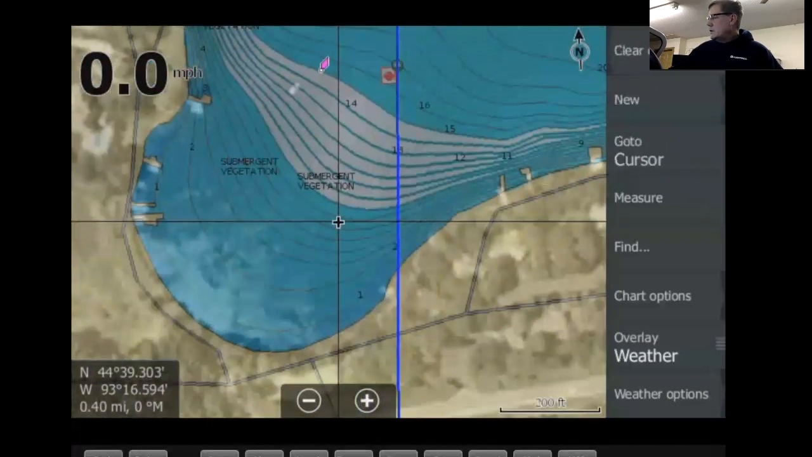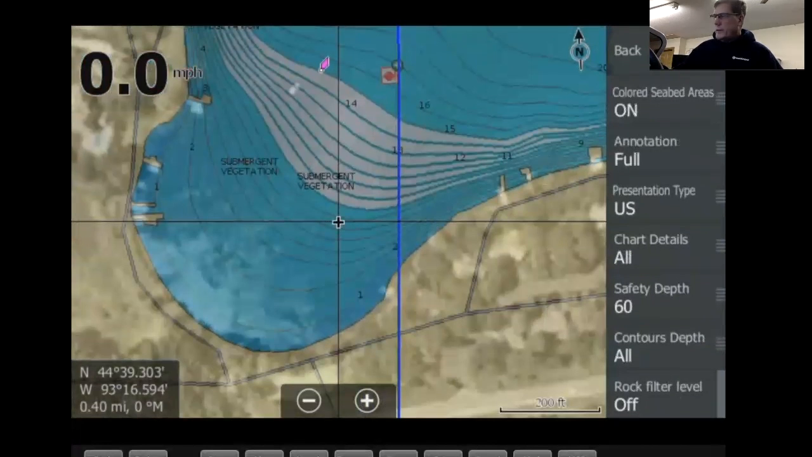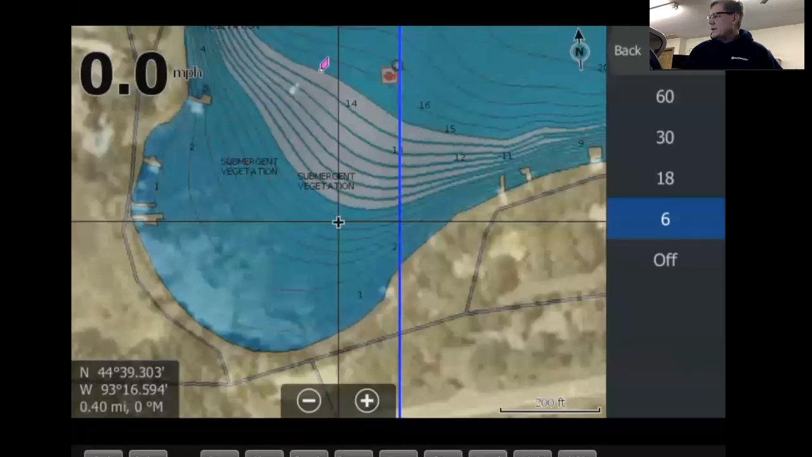Menu, chart options, some settings right here. This is basically what I run for my settings. I just leave colored sea-base areas on, full annotation, US, chart details, all, safety depth. Let's say you're in a body of water. You can put that to 6. It's not going to do anything right now, just because of how I got my setup. But with the safety depth, anything that's less than 6 feet will be a different color.